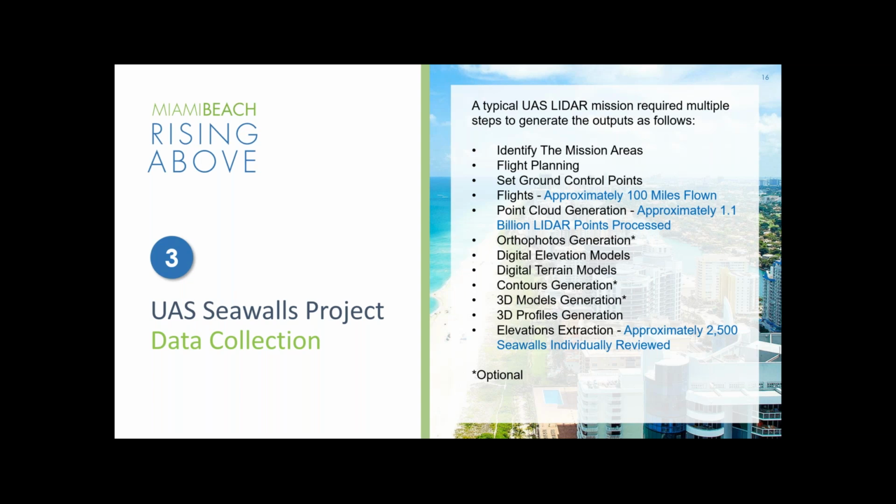We did the point cloud generation, and over 1.1 billion LIDAR points were processed. We would generate orthophotos, DEMs, digital terrain models, contours, 3D models, and 3D profiles. All these were as needed. We didn't do them for every flight, but in cases where engineering or someone in public works needed any of those outputs, we would be able to create them.